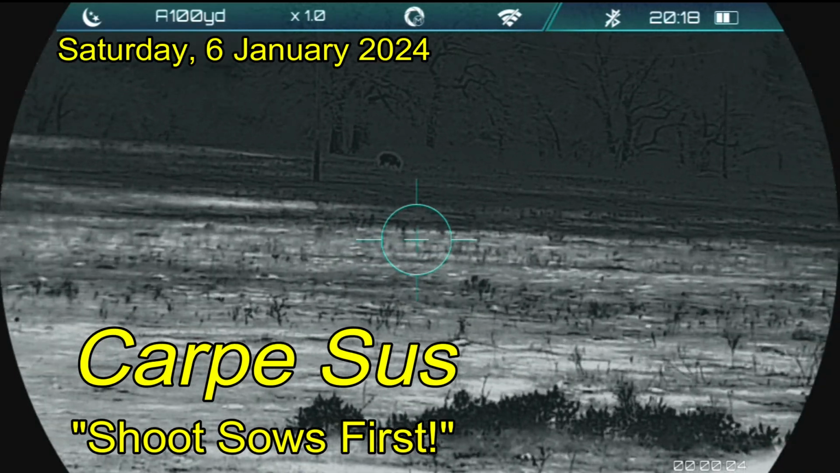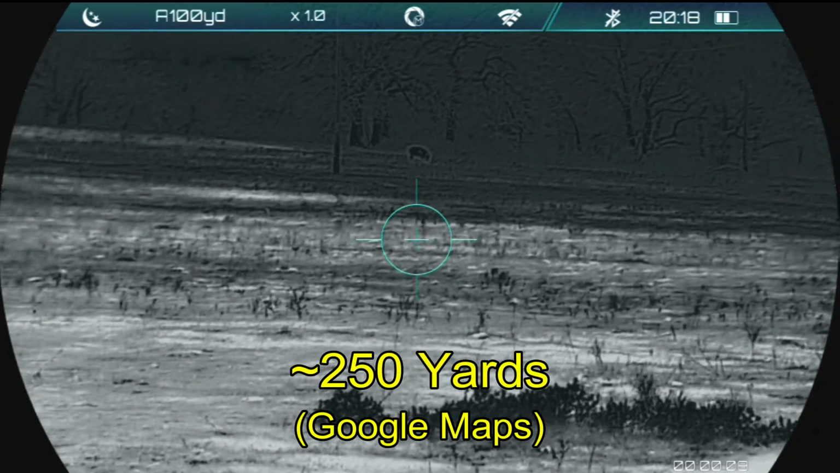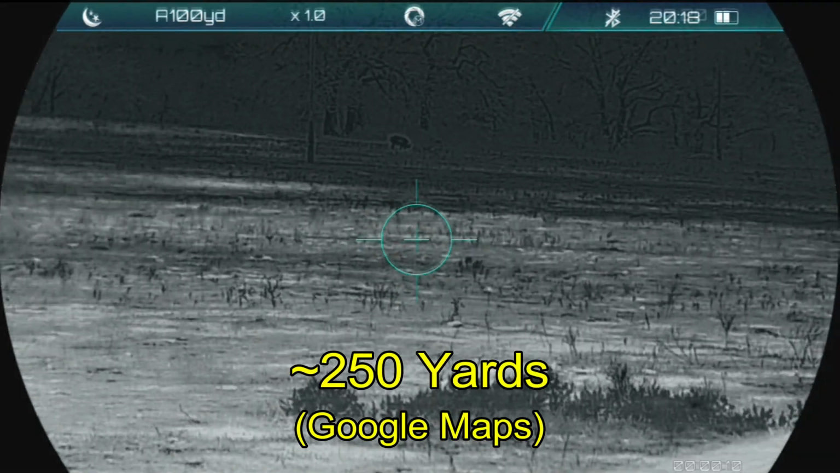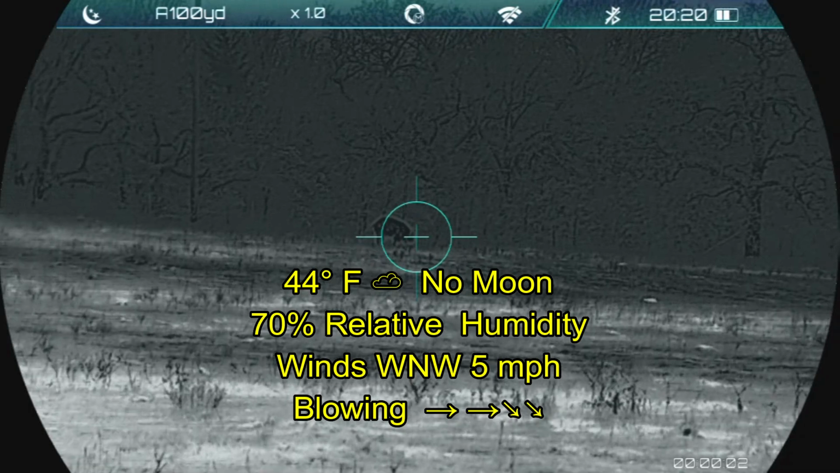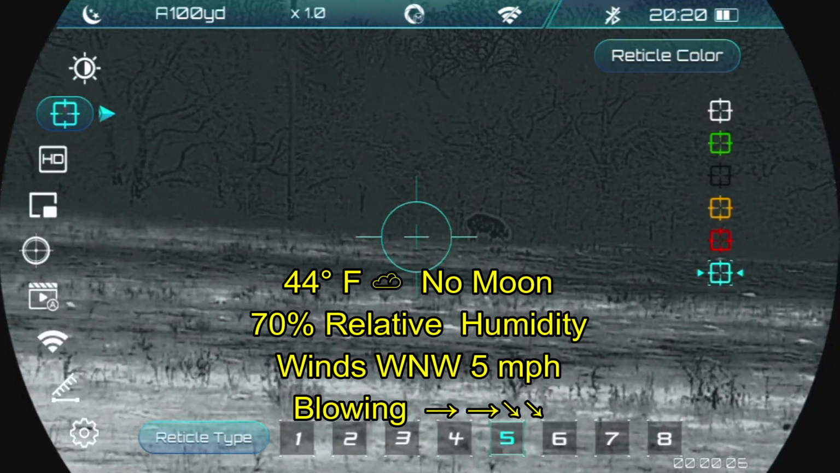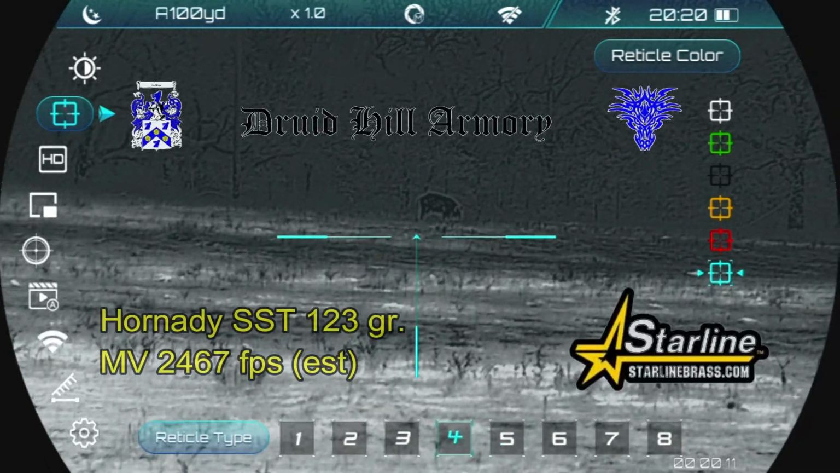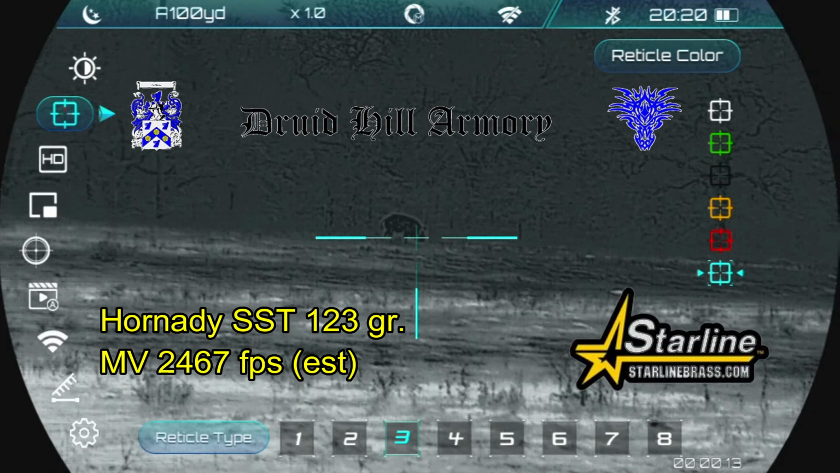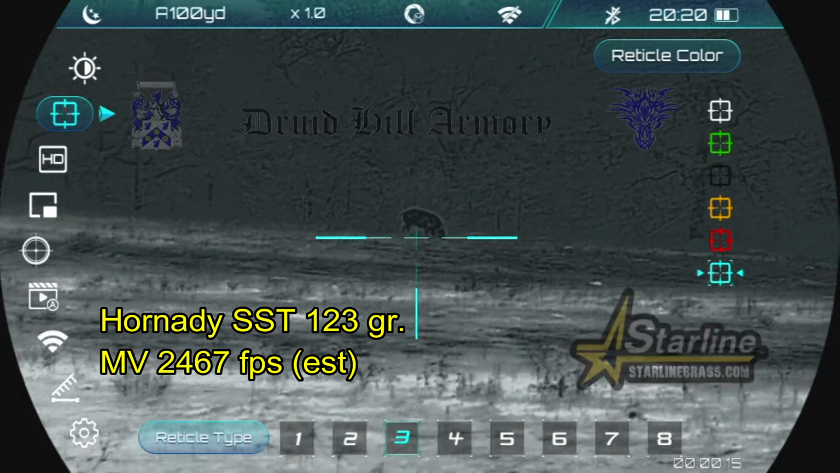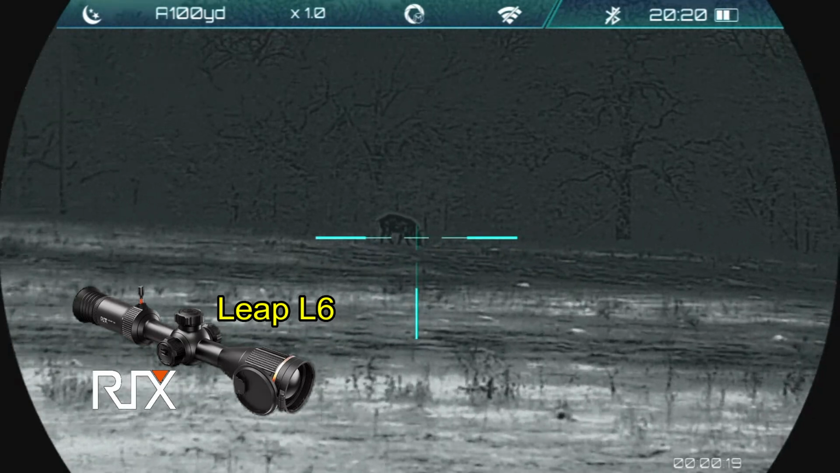Finally came across the hog on the next night. I'm taking this video from the gate, and I'm out here at about 250 yards from the hog, give or take about 10 yards. And I'm going to close the distance about halfway. The wind isn't a problem at this point, but I've decided I want to change reticles, and in the meantime I've also changed ammunition. I'm going to be shooting Hornady SST 123 grain bullets loaded by Druid Hill Armory in the Starline Brass. And of course the video here is through the RIX Sleep L6 thermal weapon sight.